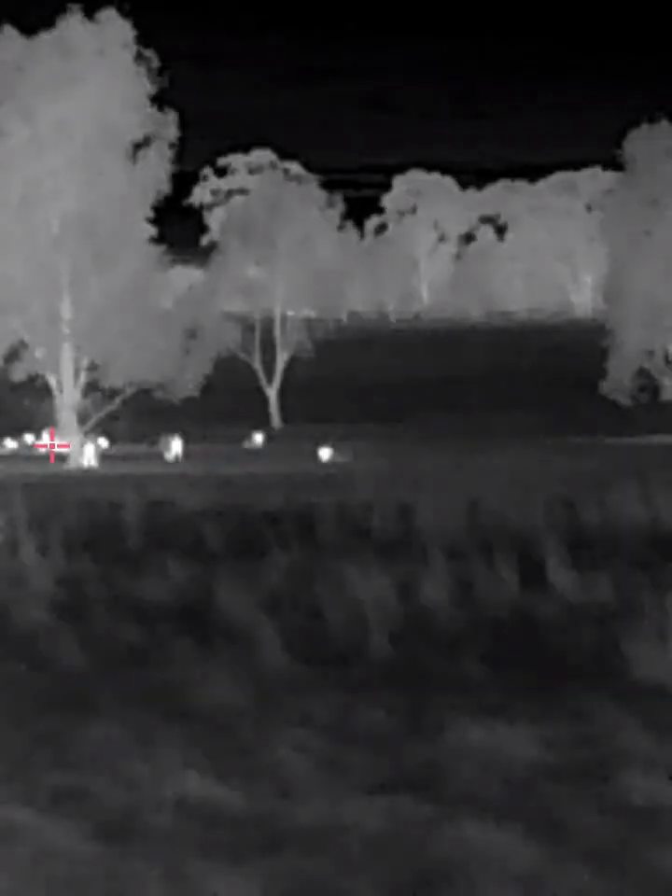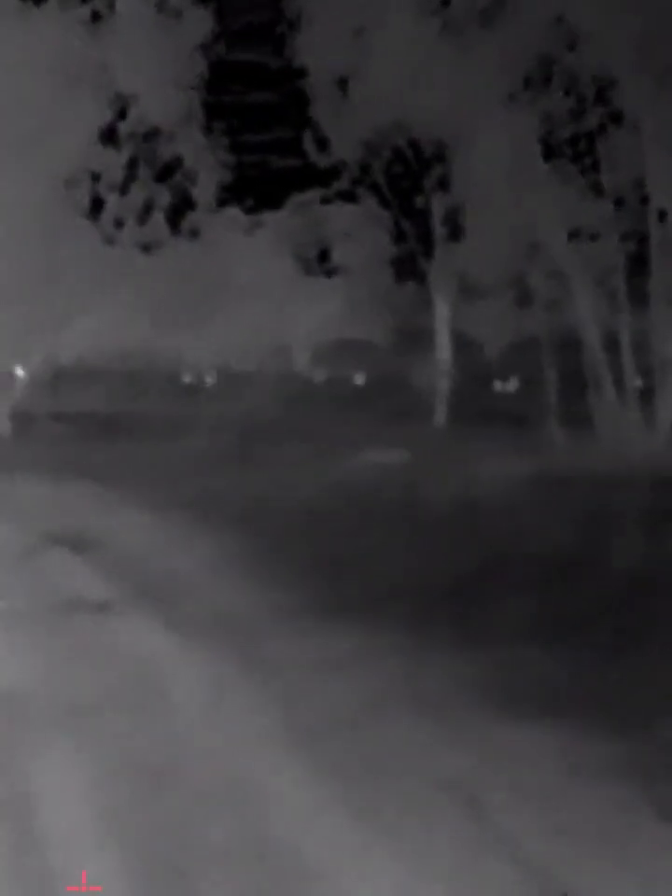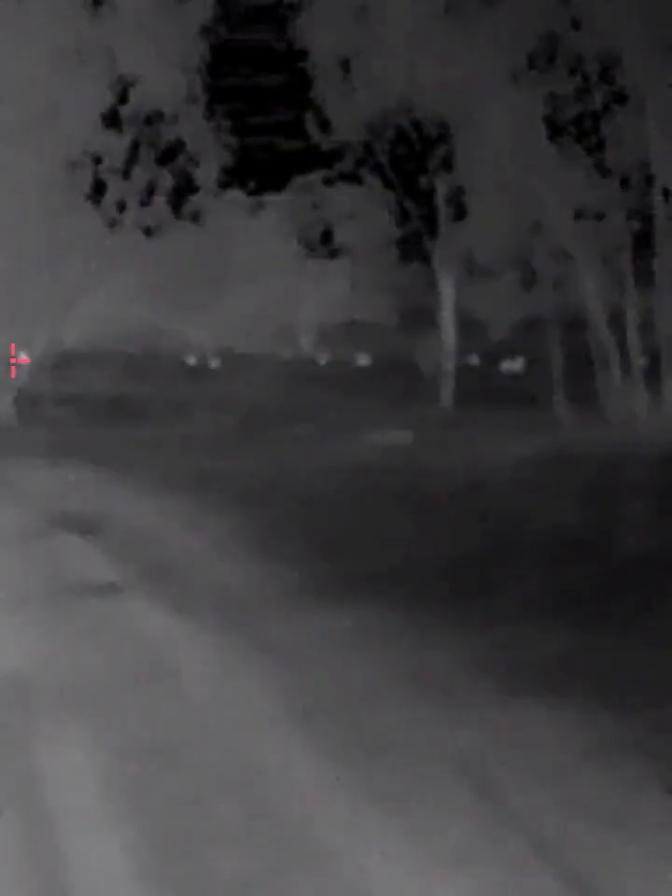The trees, this is about 2 hours after darkness has fallen. So just after the sun's gone down. Now here's kangaroos. You can see the little spots down the back there, 190 yards away. And they show up pretty clear if you know what you're looking for.